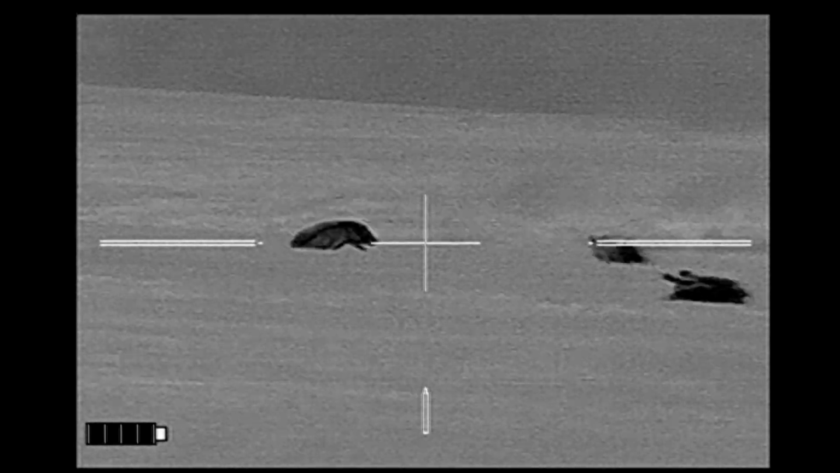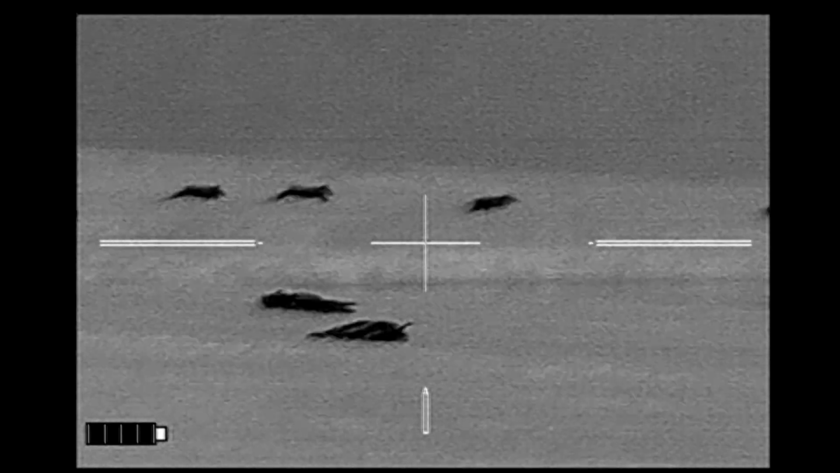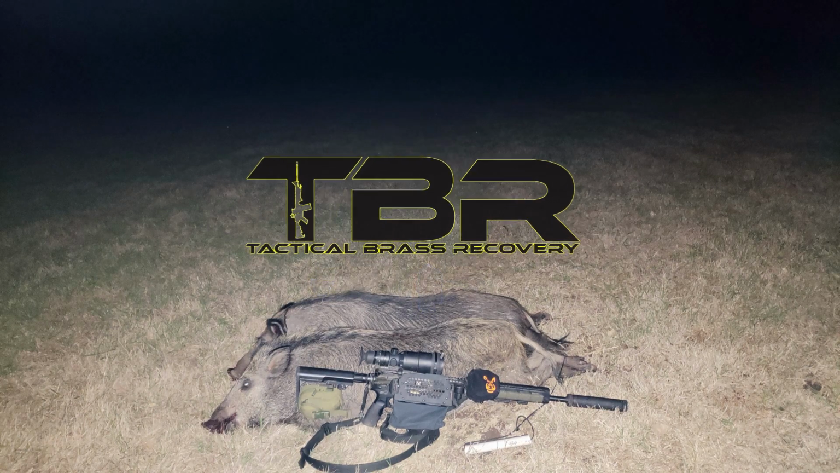Third shot's a miss. Fourth shot's a miss. She goes down, and I let the runners run. I was able to recover a 145-pound sow and a 110-pound sow.